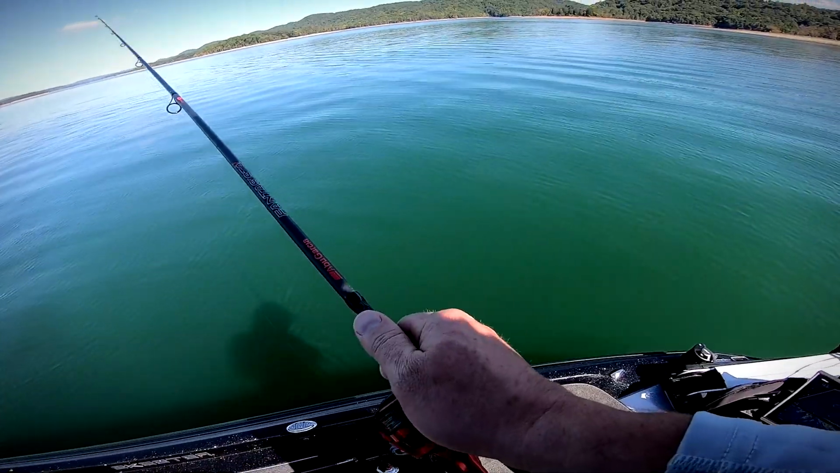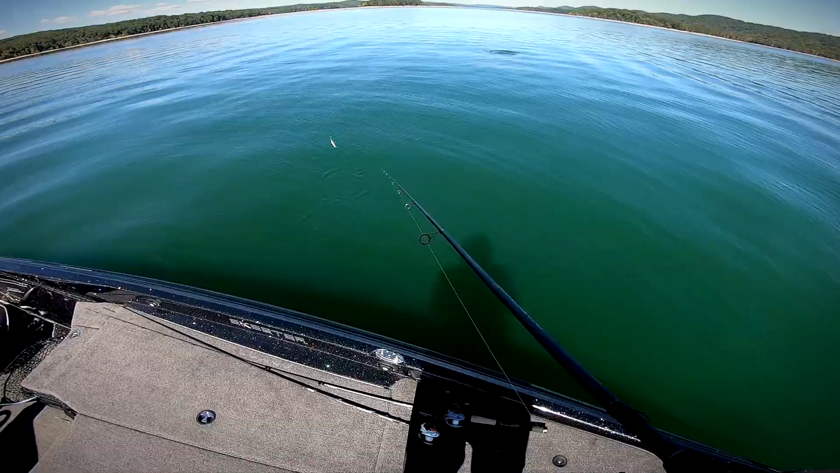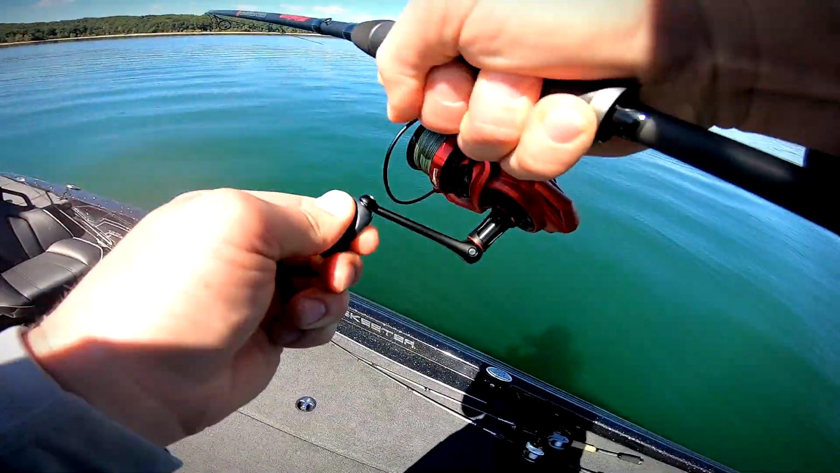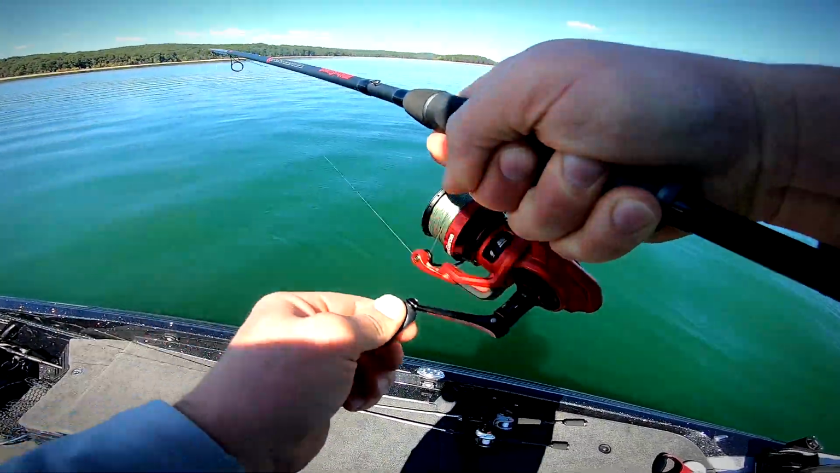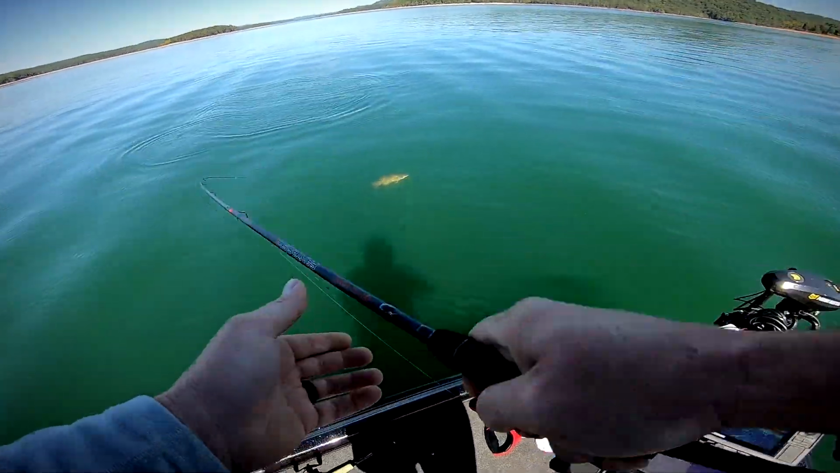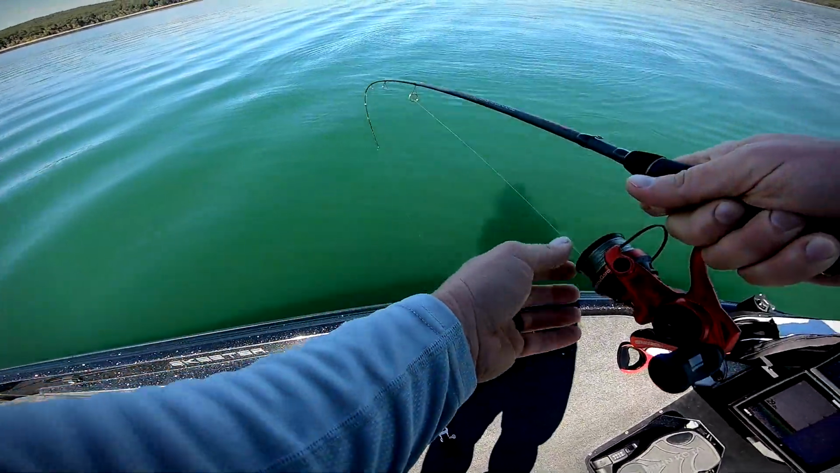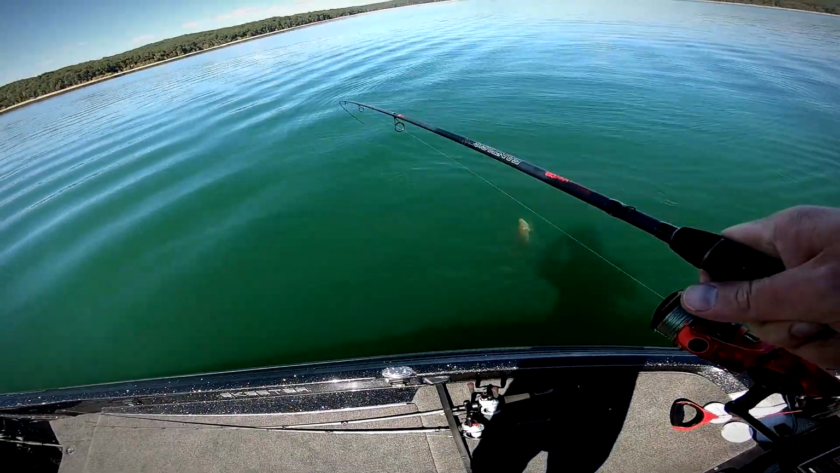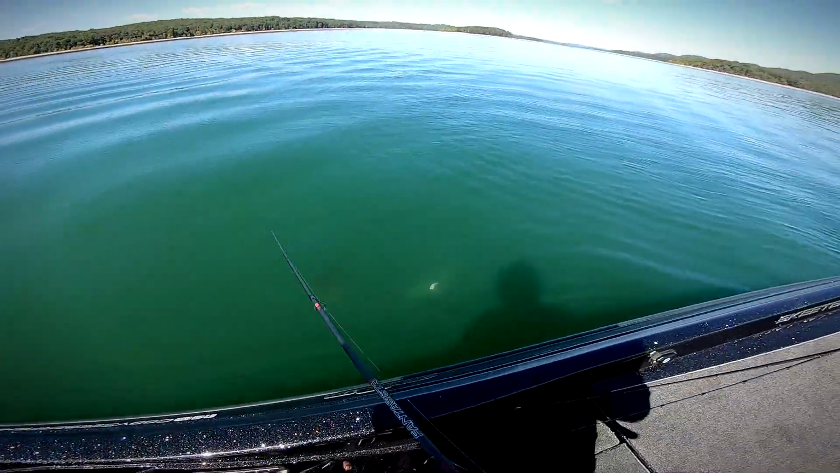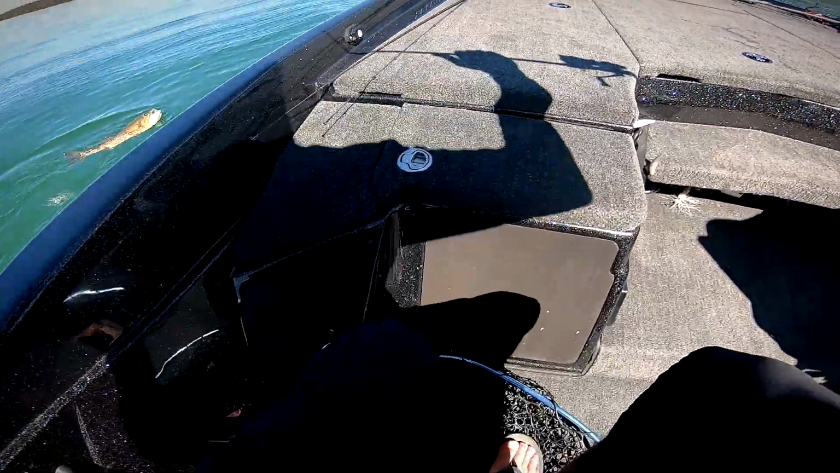There's a bigger one out there. Oh my God. I hope y'all saw that on GoPro. You don't need LiveScope out here when they're schooling like that. He swallowed it too quick. Well, he got deep. I don't know if he necessarily swallowed it. Look what they're spitting up, boys. They're spitting up a big old shad. This is a good one too. It's probably an 18 plus incher.